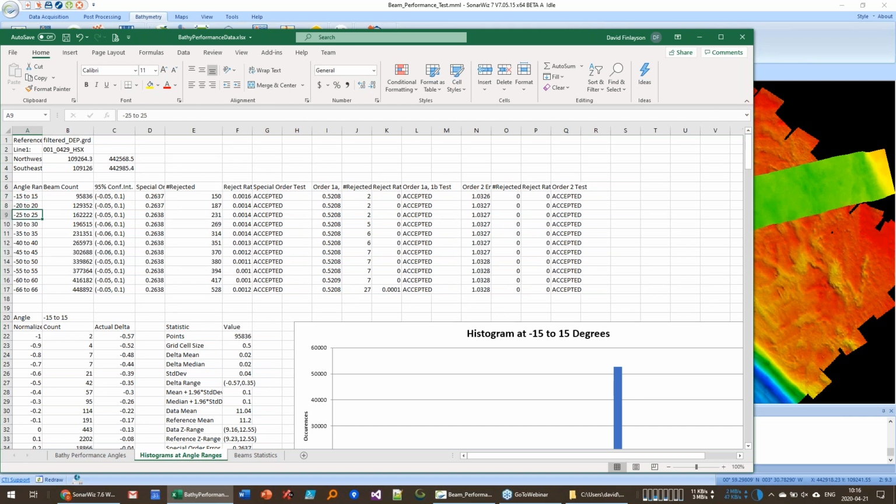And each row we add 5 degrees until we get out to the outer limits. So here is the entire swath from -66 to +66. To start with, we'll just look at the nadir area. And there were 95,800 soundings that fell in that group from this track line.